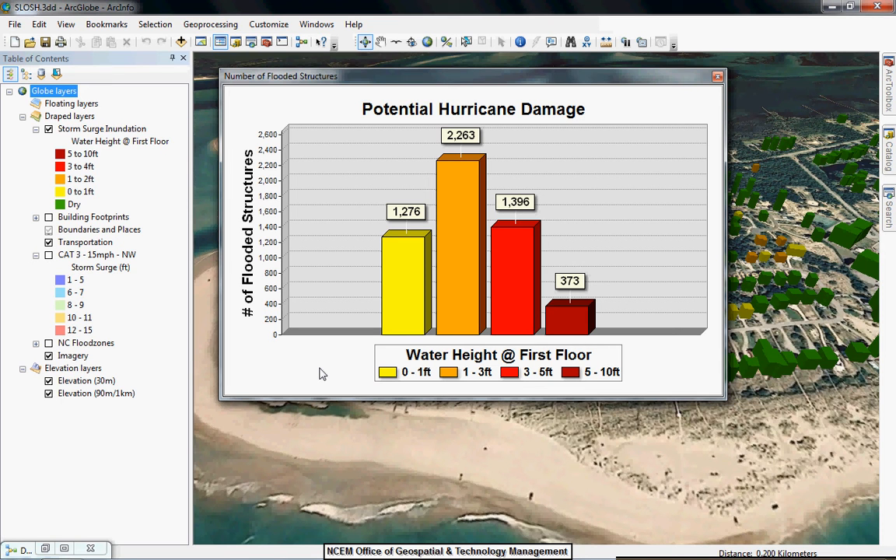So what this analysis allows state and local governments to do is to be better equipped to help educate the general public about the risks they face, so they can make better informed decisions about how to better protect themselves and their property.